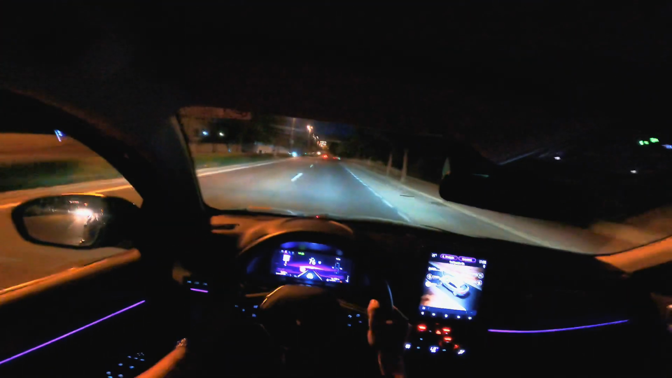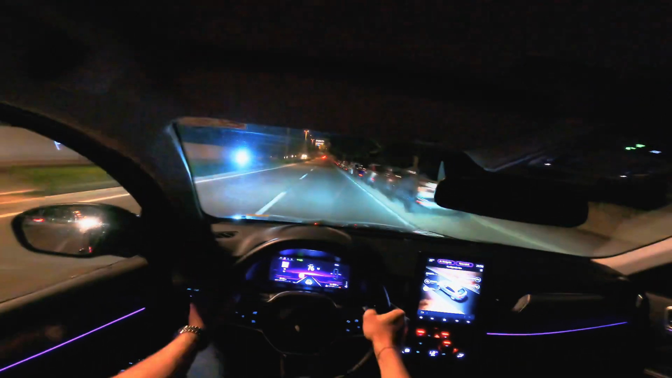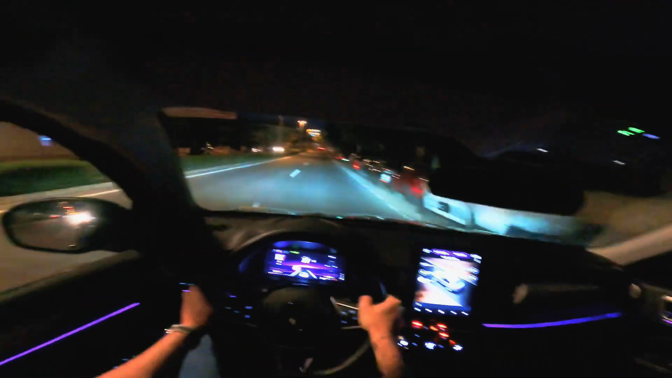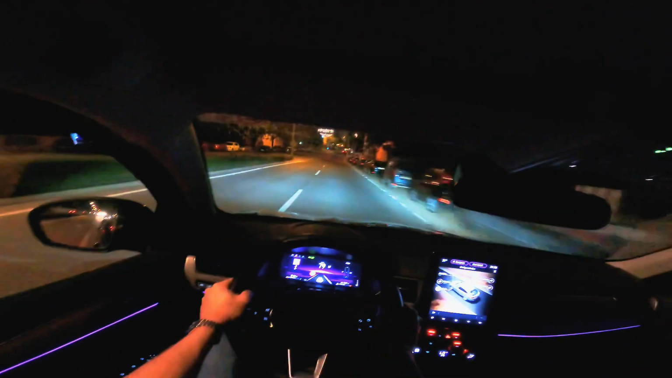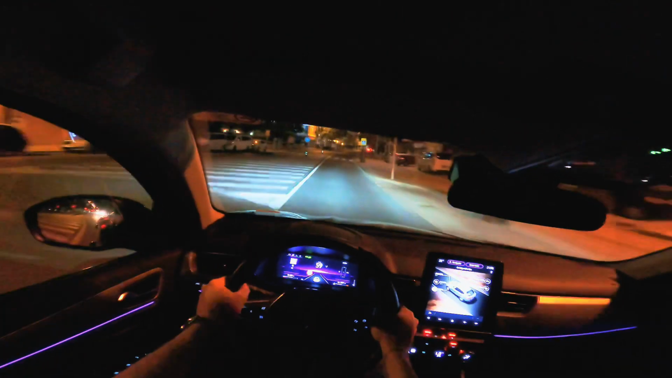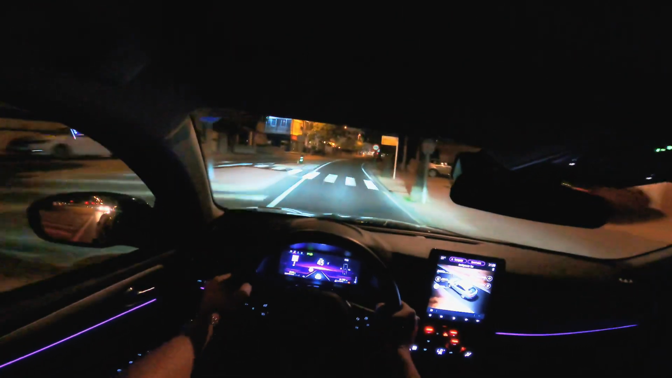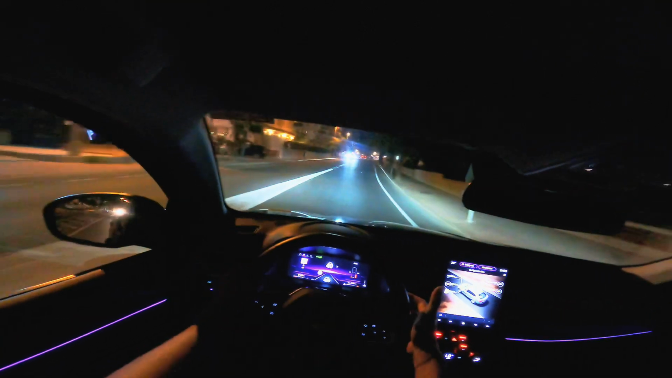As you can see, in the Eco driving modus it's also really fast, because when you put the pedal down it will automatically put it in the best gear. If you want to shift it yourself, the only thing you have to do is put the pedal to yourself.